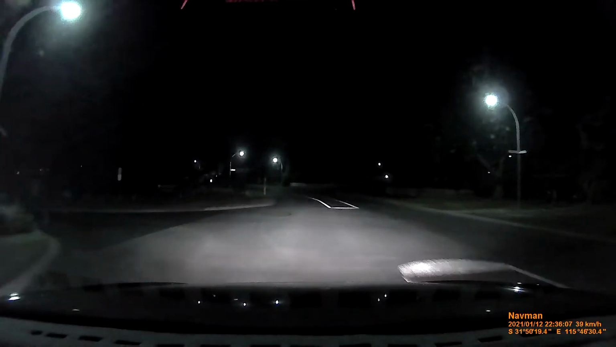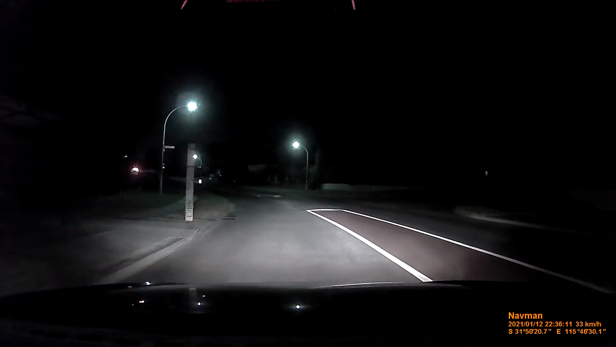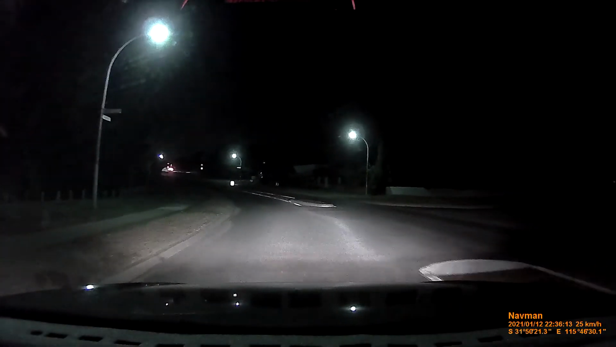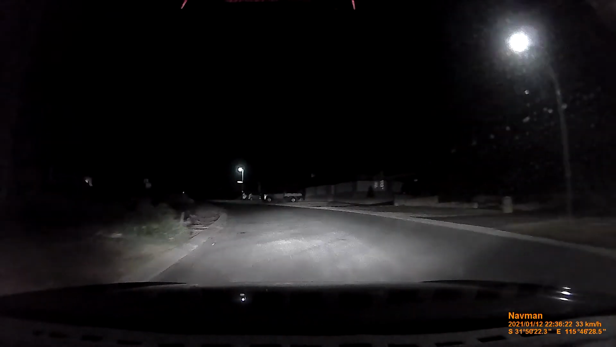It seems to be every time I come to this point. I don't know what it's detecting. It might be because there's a school zone up there and it's a 40 zone generally, and it's confused perhaps, I don't know.